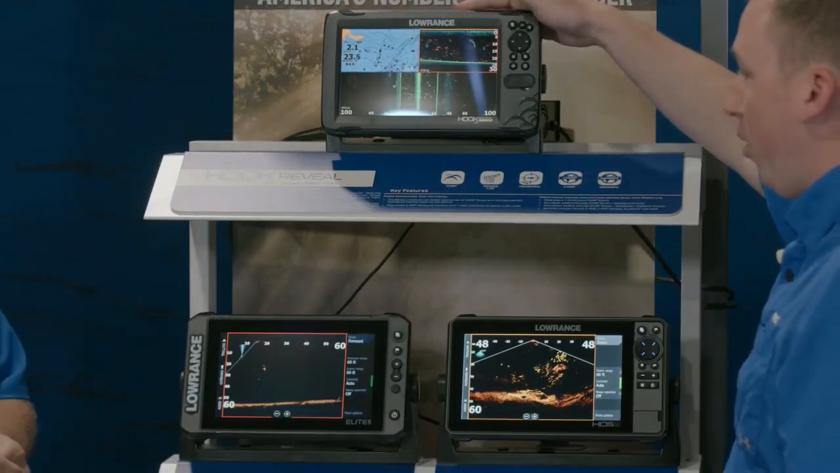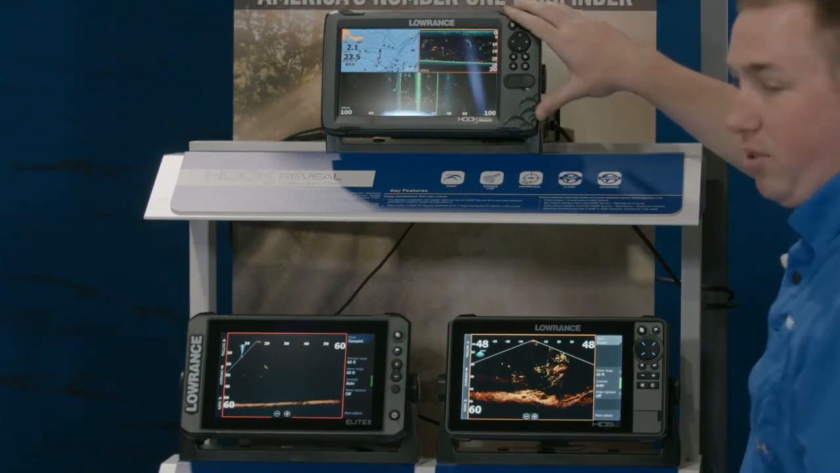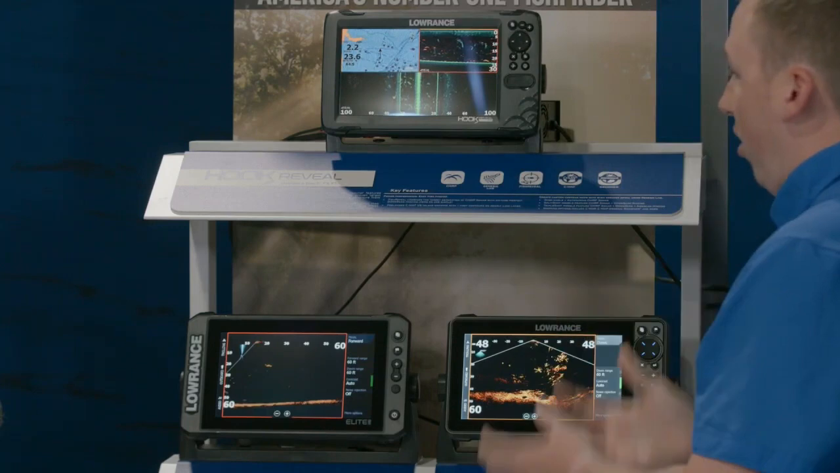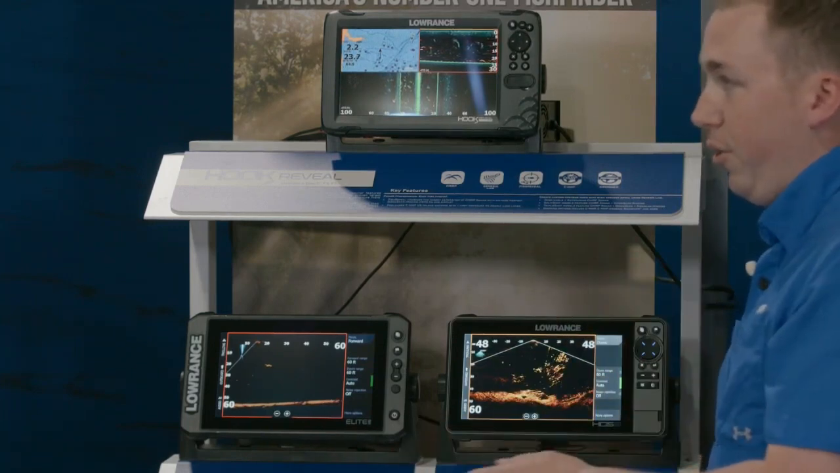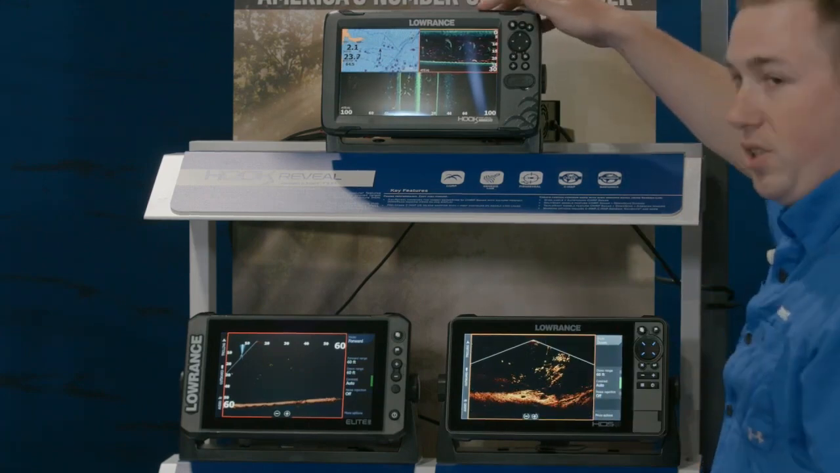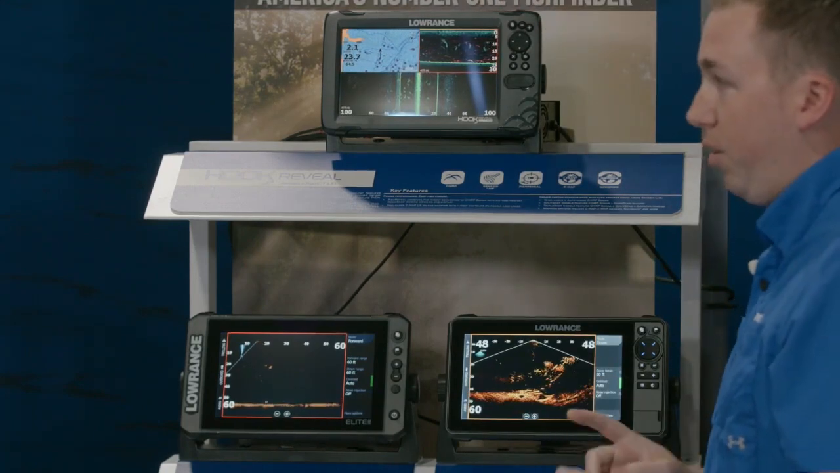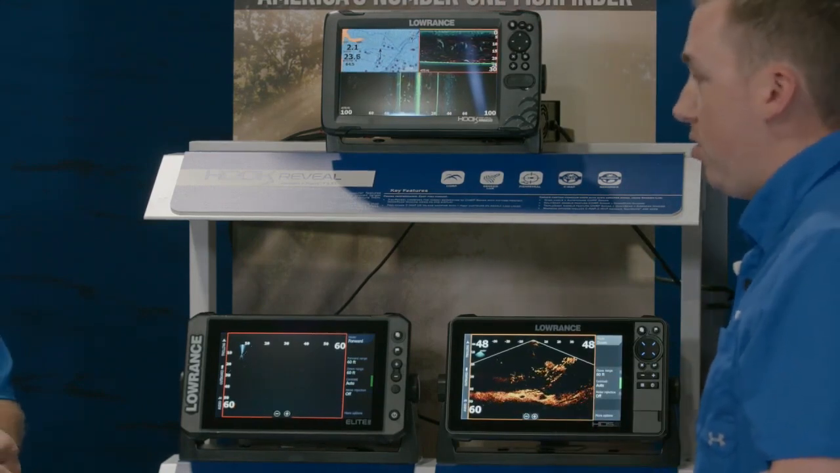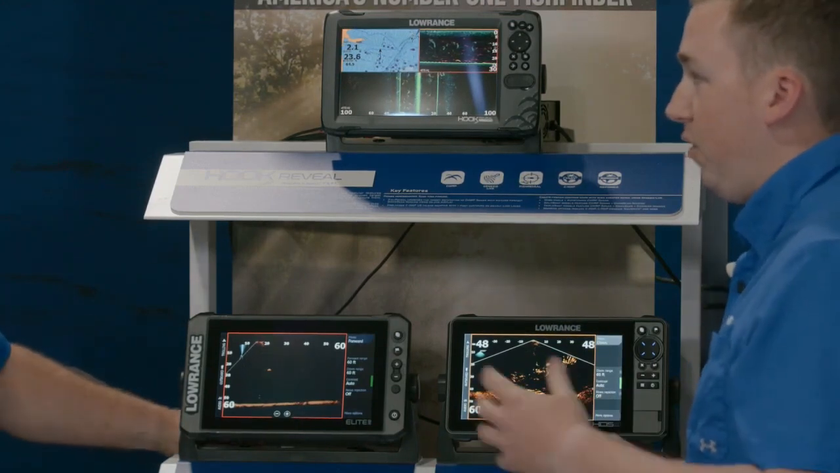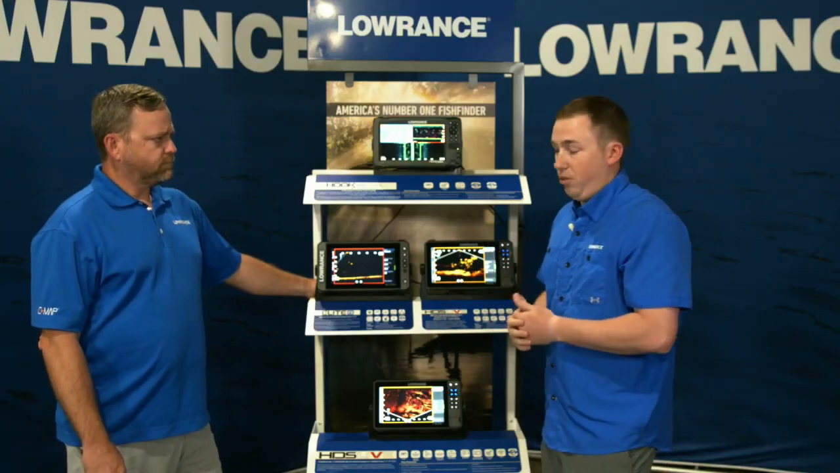So that starts right at the beginning with Hook Reveal. So this will be our more entry-level type series. Hook Reveal, we've really designed to be the easiest product on the market to use. All the menus on it are super simple. We'll see a little bit of that on the water. It's really easy to fly around. You'll see it's mostly the smaller screen sizes, so it'll be available in a 5-inch, a 7-inch, and a 9-inch. Then there's different sonar technologies as well. So if you need side scan, if you don't need side scan, there's a Hook Reveal for you.